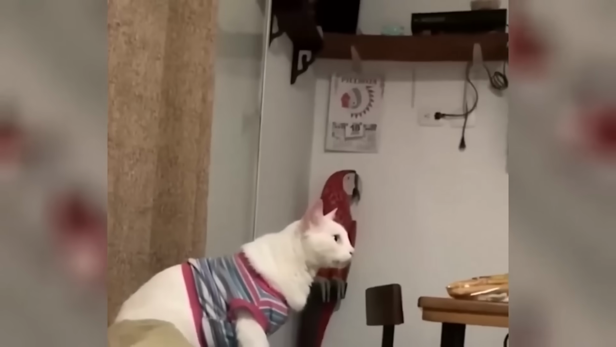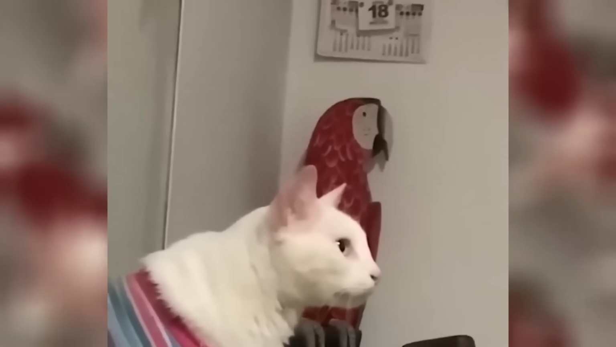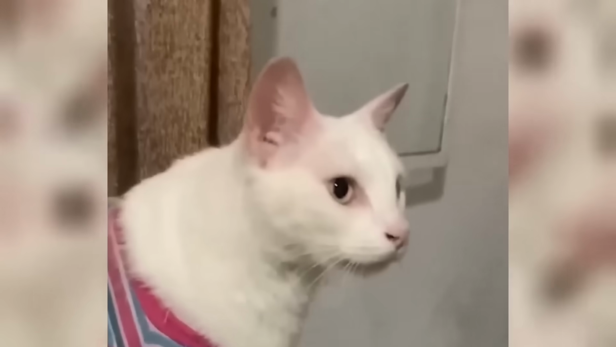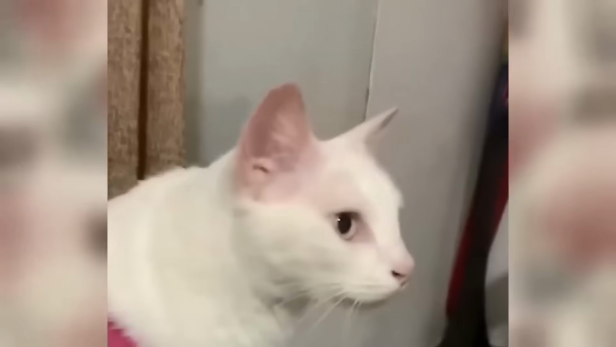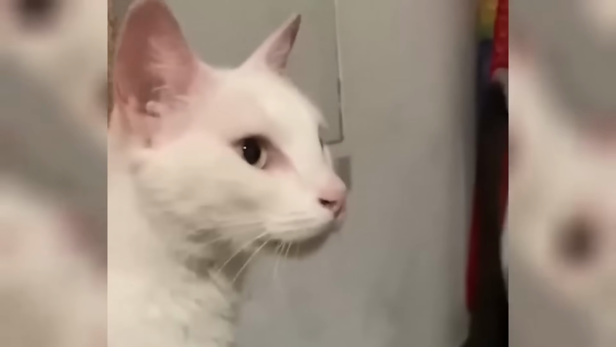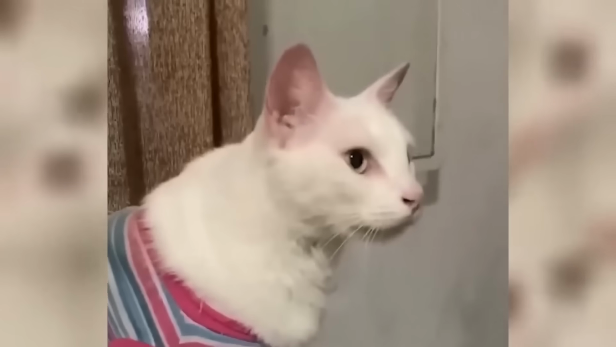A man from Medellin, Colombia, was alarmed when his cat started acting unusually and seemed to be fixated on something that the man couldn't see. The cat remained frozen, staring intensely at an unseen object just into the other room. Despite the man's attempts to pet or nudge or shake the cat, it wouldn't break its focus.